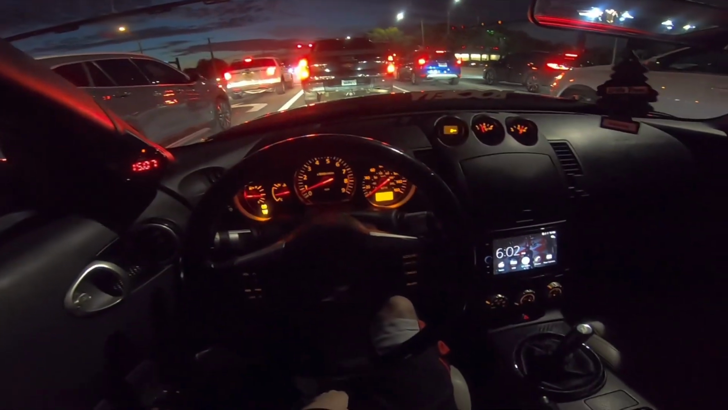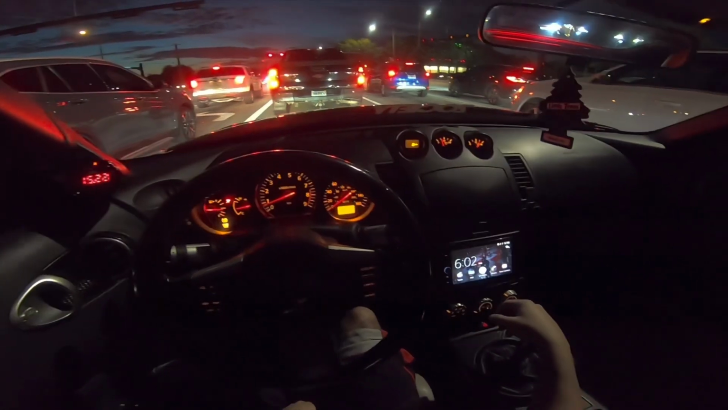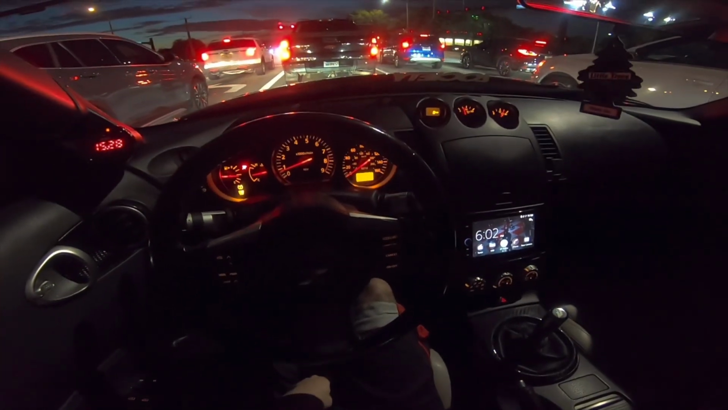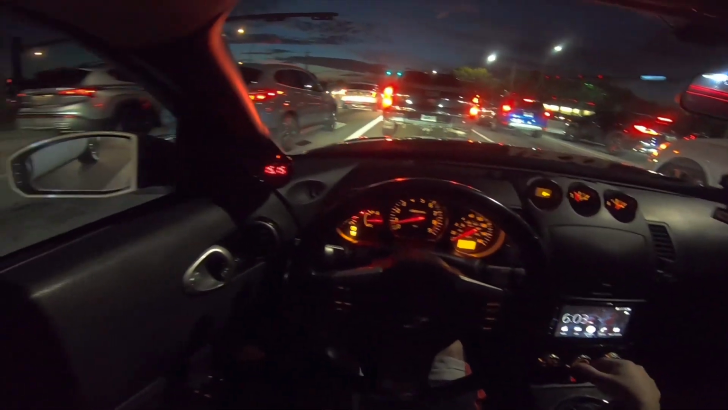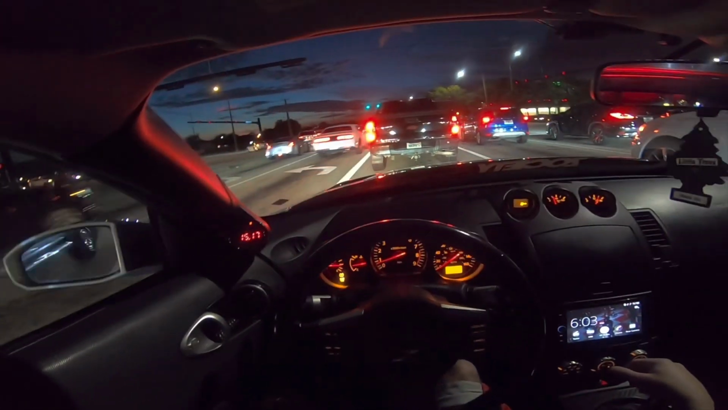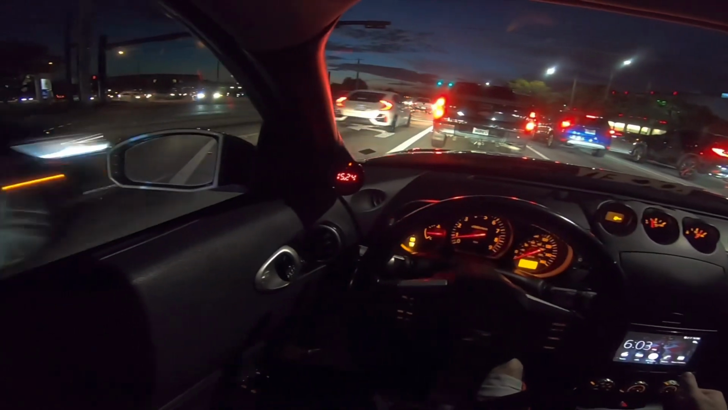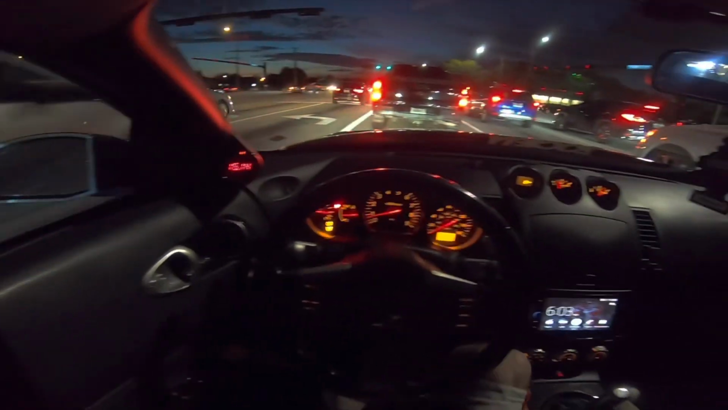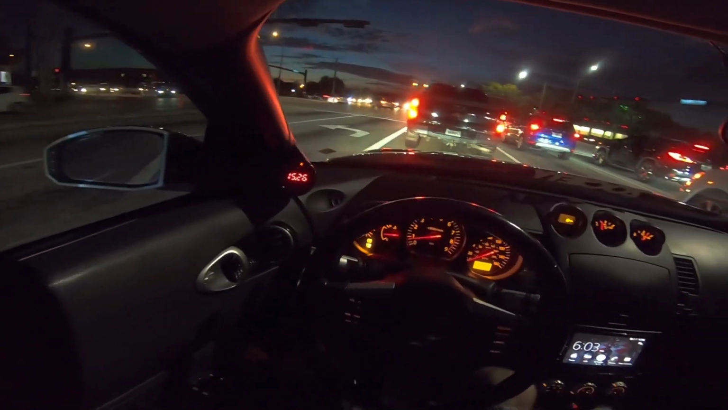So now that I can drive the car more, I'm probably gonna wait a little bit to boost the car. I'm still missing some stuff anyways, so I probably won't be boosting the car until, I don't know, I have plenty of time. Supposedly my parents want to buy a house with a garage, so hopefully they do, and then it will be a lot easier for me to do the install there.